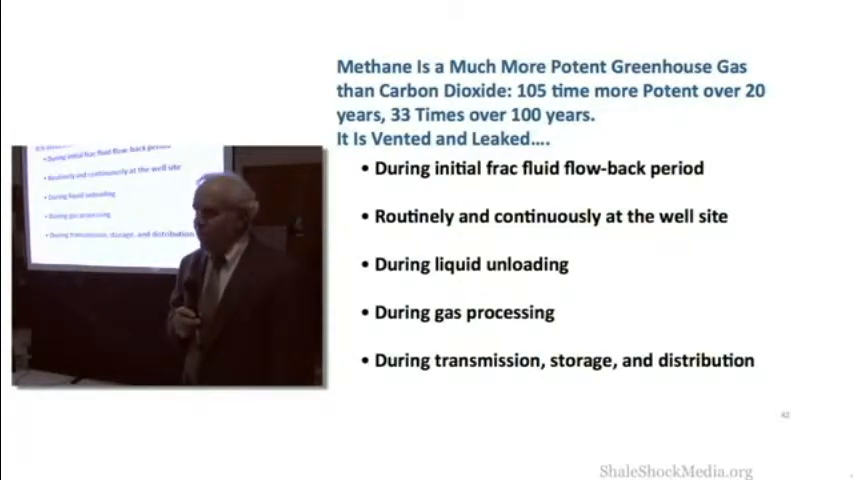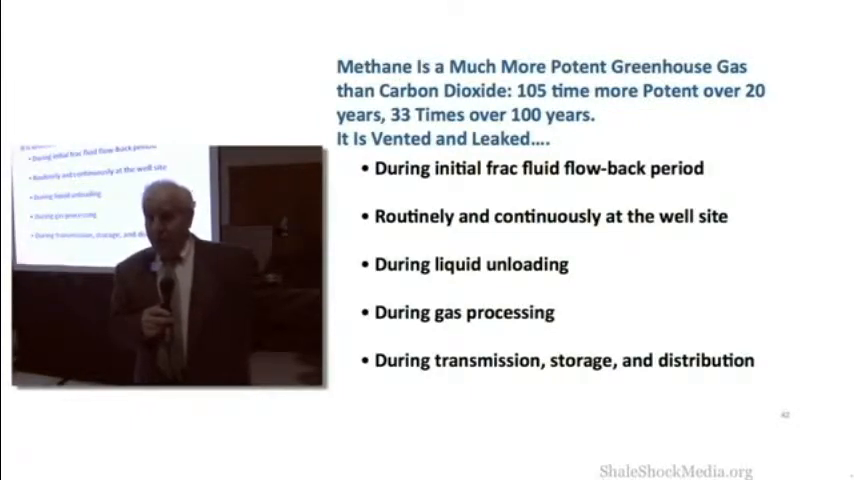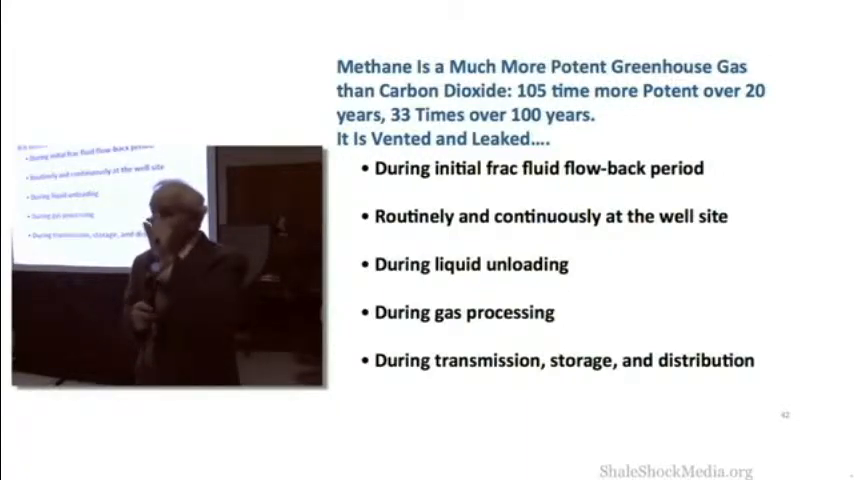If you only want to measure over 20 years, and remember, we only have 30 years to fix this climate problem, then it's a factor of 105. One methane molecule has the same heating potential in the atmosphere as 105 carbon dioxide molecules. Conclusion: a very small amount of methane is as important as a large amount of carbon dioxide. So what?